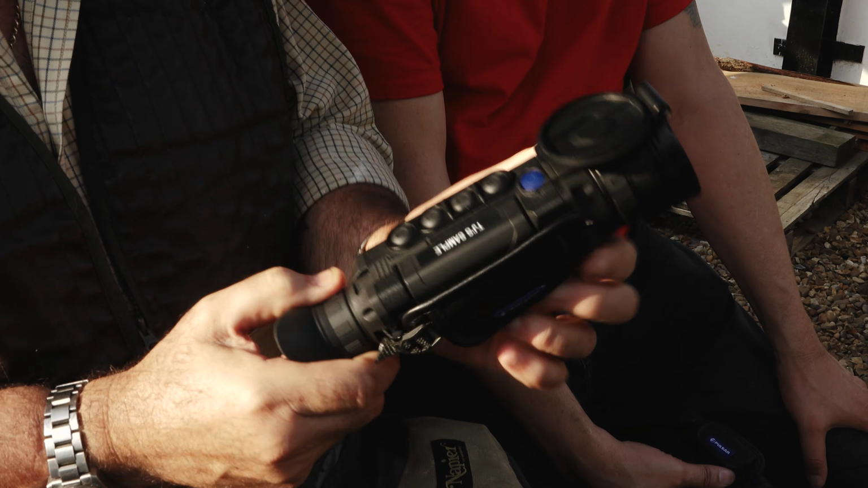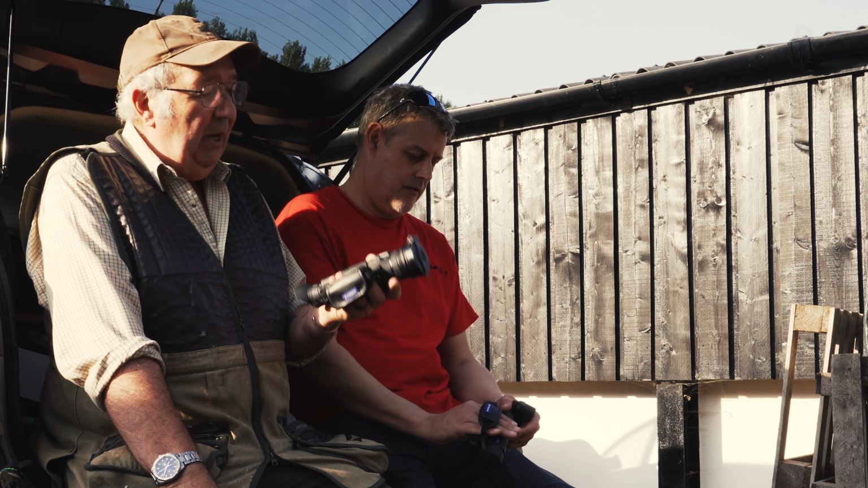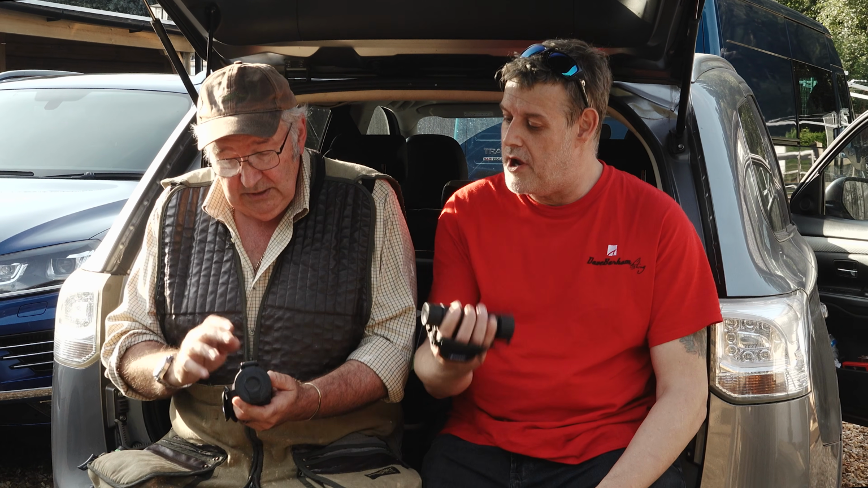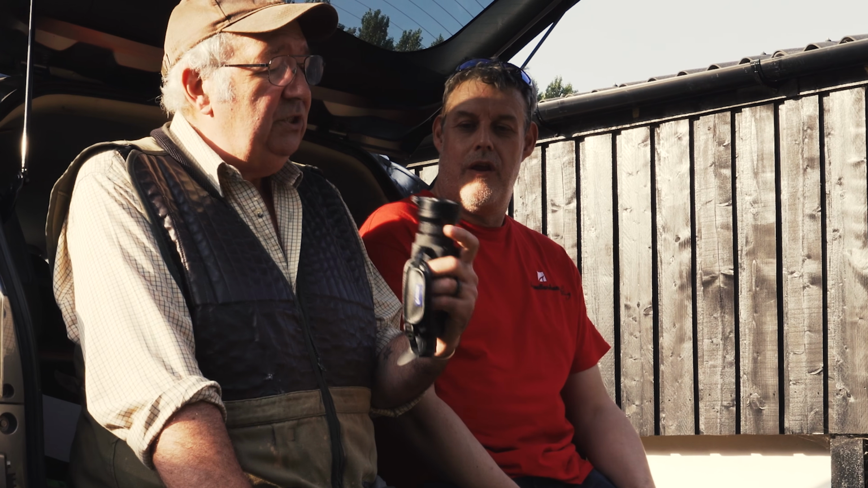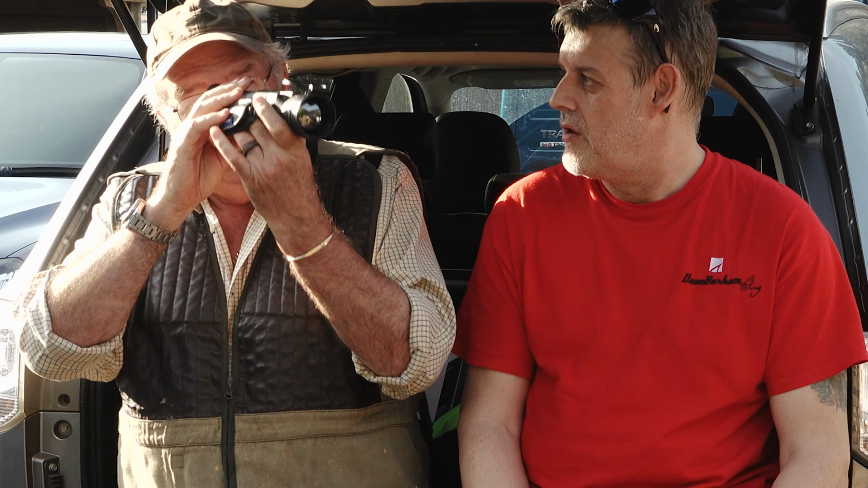You can record, which is handy. You'll be seeing footage that we've recorded through this. And you can swap from white hot to black hot, and you can reverse the image. I prefer white. Do you? Yeah, I prefer the white. Although the red hot's quite good because that picks up the heat signatures really well at distance, I find. The great advantage of this is once you flip that, you switch it on and you're in scanning mode, you can cover a field in seconds. Absolutely in seconds. That's the joy of these.